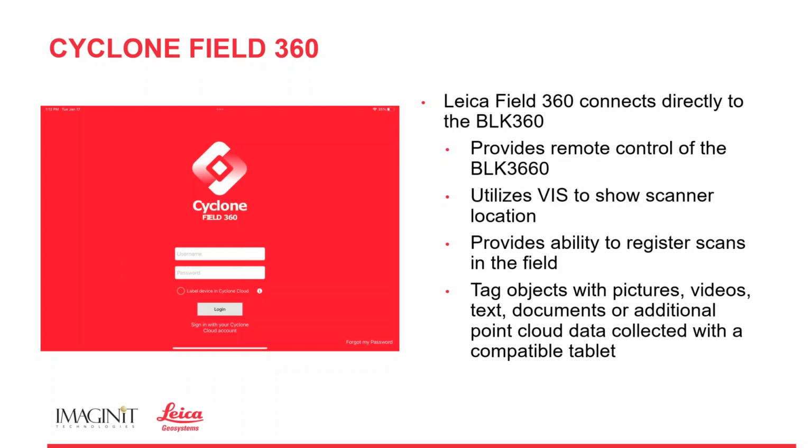We can register all of our scans in the field. Again, a huge benefit. And nowadays, we can do multiple links to individual scans, creating closed triangles or closed loops.